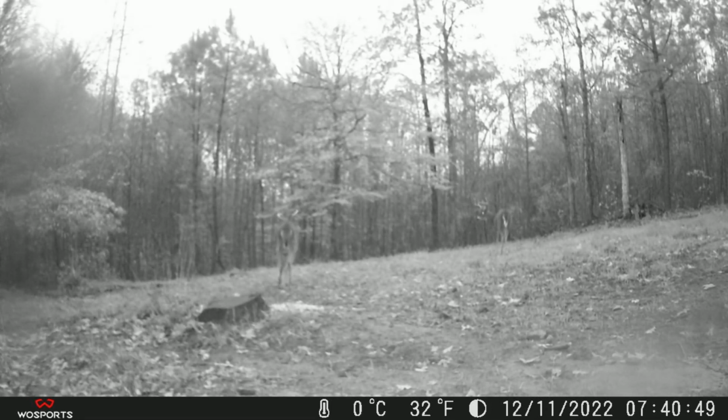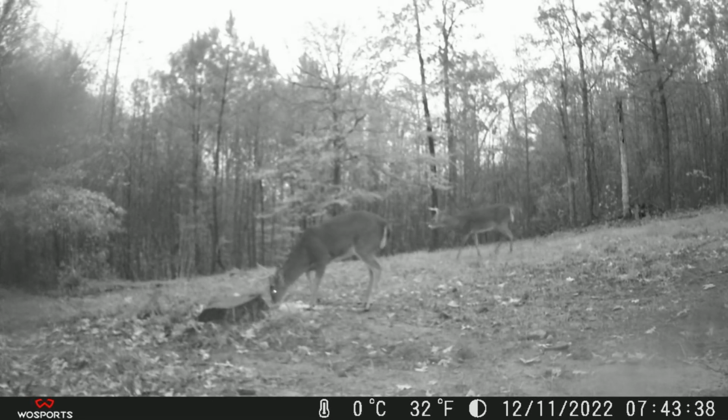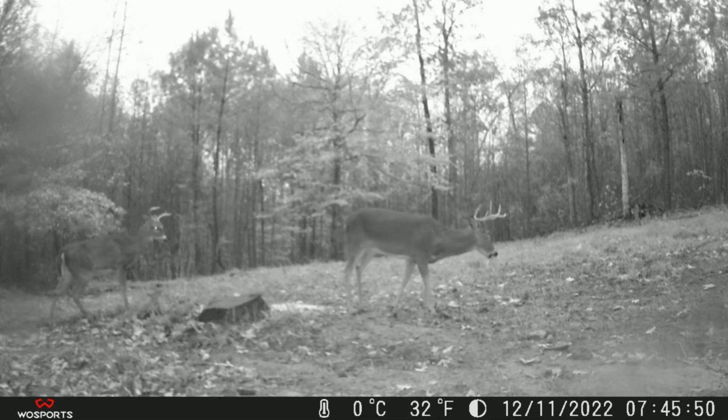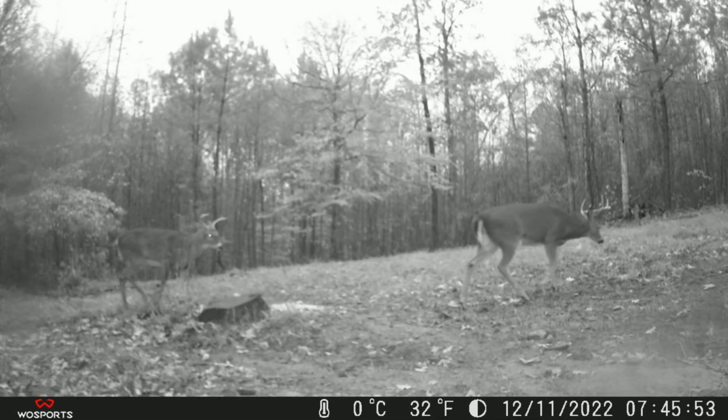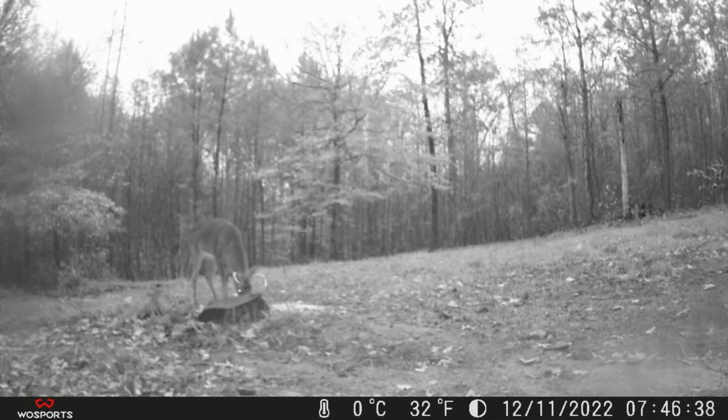You can see the buck with the bigger antlers keeps circling the corn pile, waiting for his opportunity. And the buck with the smaller antlers walks to and from the center of it. And when the buck with the smaller antlers returns, the buck with the bigger antler walks off, giving up the corn pile each time.